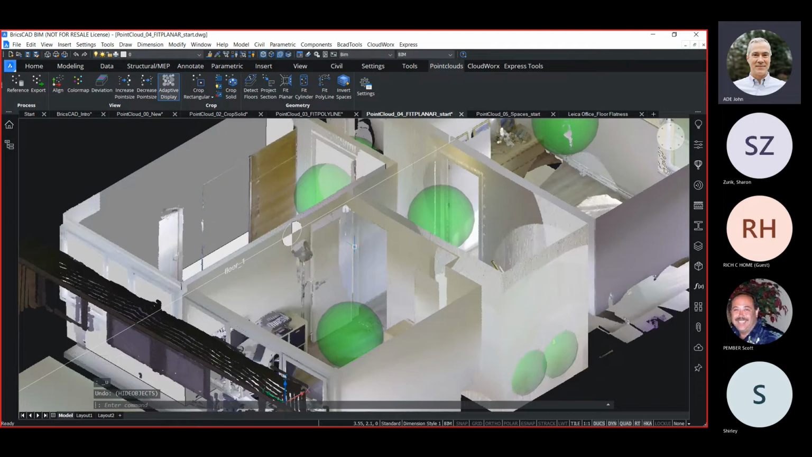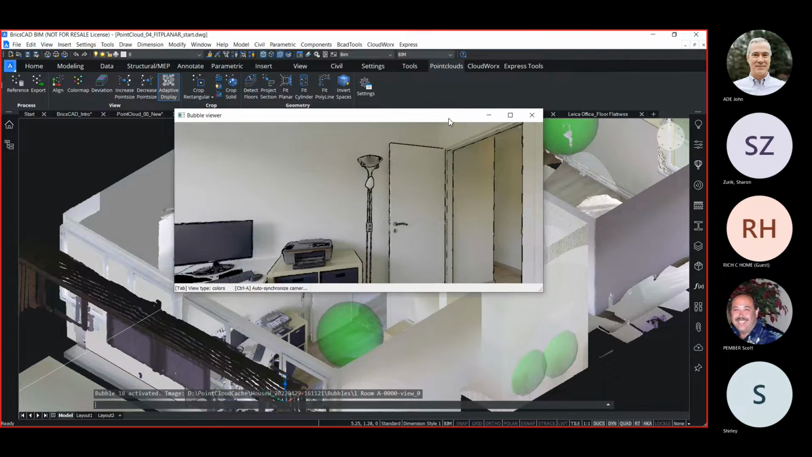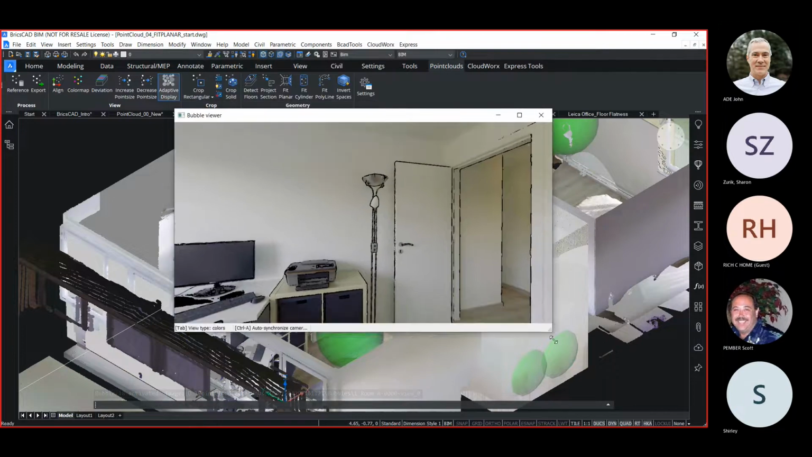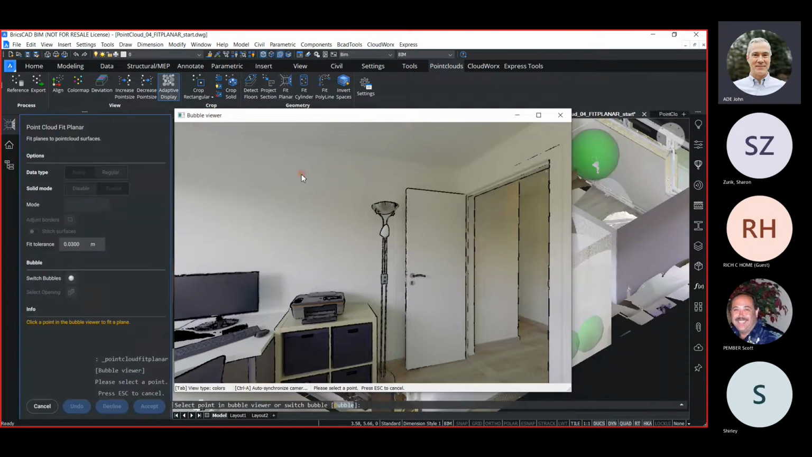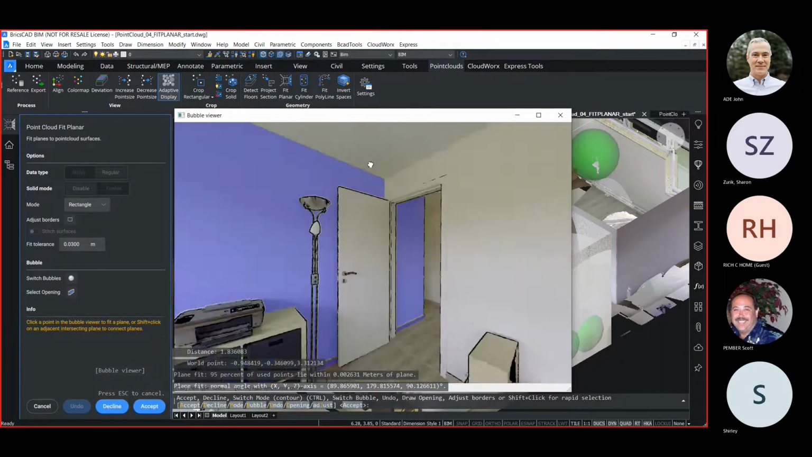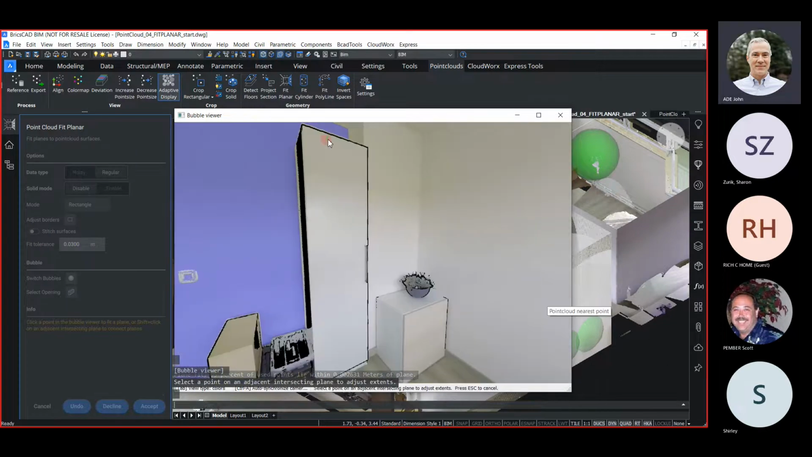But maybe I need the openings for doors and windows. So I'll look at another room. Again, we'll select all the surfaces in the room. This one has a couple more wall surfaces than the last room.